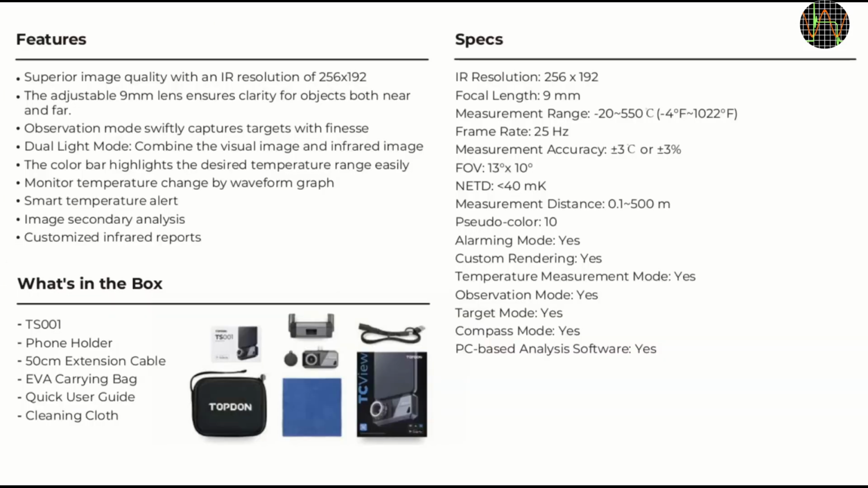A quick look at the specs. Please freeze if you want to study it in more detail. Accuracy is listed as ±3 degrees Celsius, which is ±5.4 degrees Fahrenheit, or ±3%, I suppose, whatever is larger. That's not too exciting, but in reality it's more the relative temperatures that are of importance.